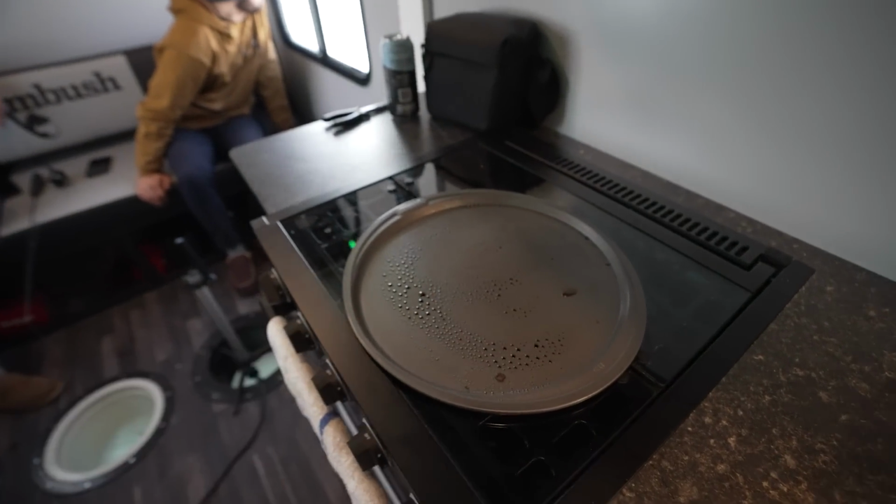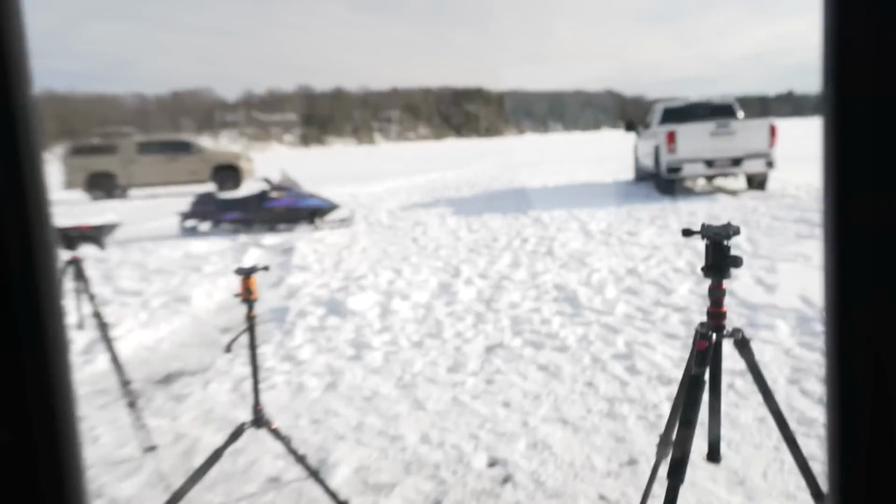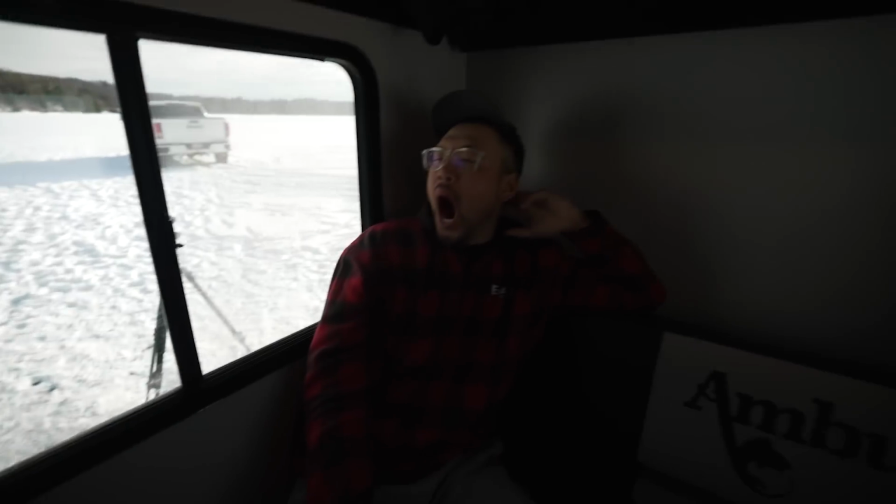Well, we demolished those. Anything going on over here? A whole lot of nothing. Nothing. Nothing. No tip up, no fish. I got my truck started out there. It started right up. I think I'm gonna bomb out of here.